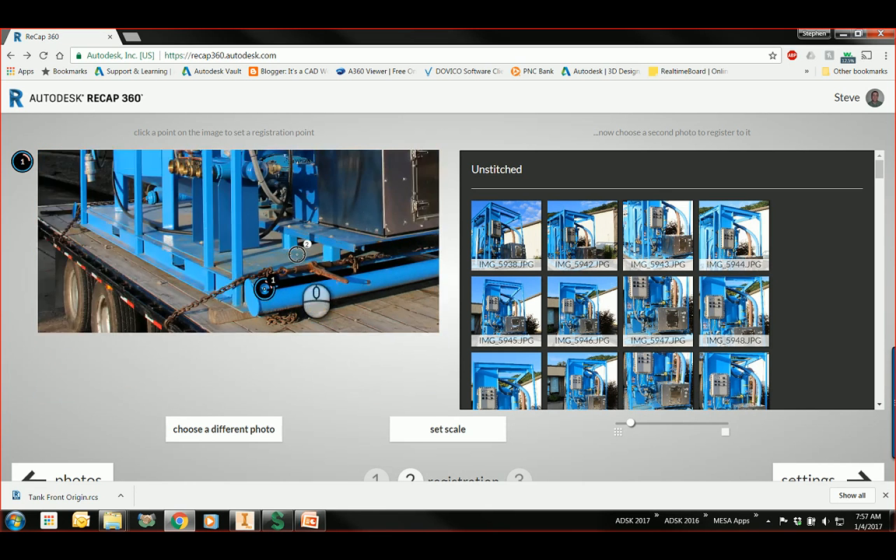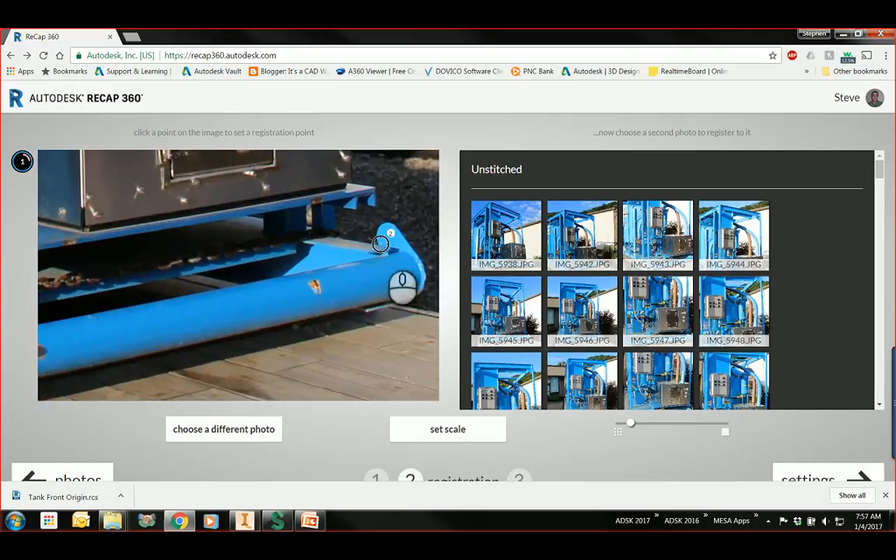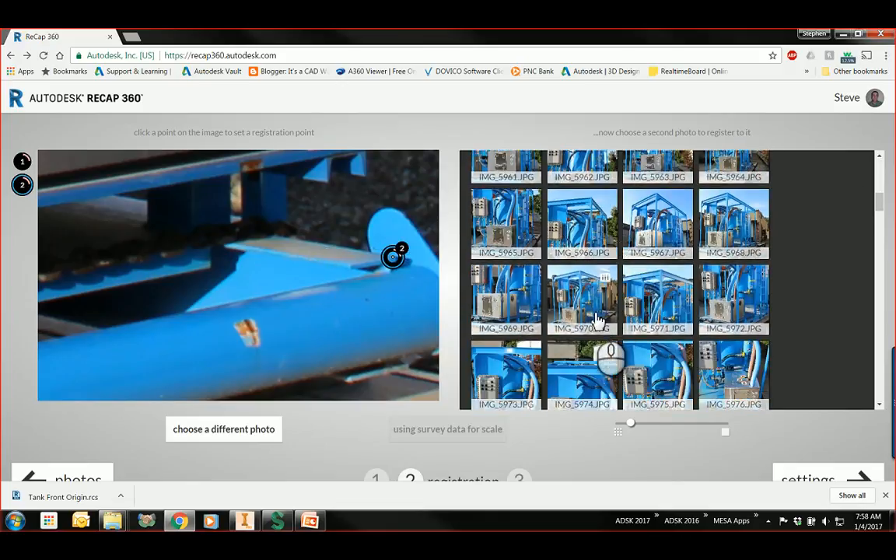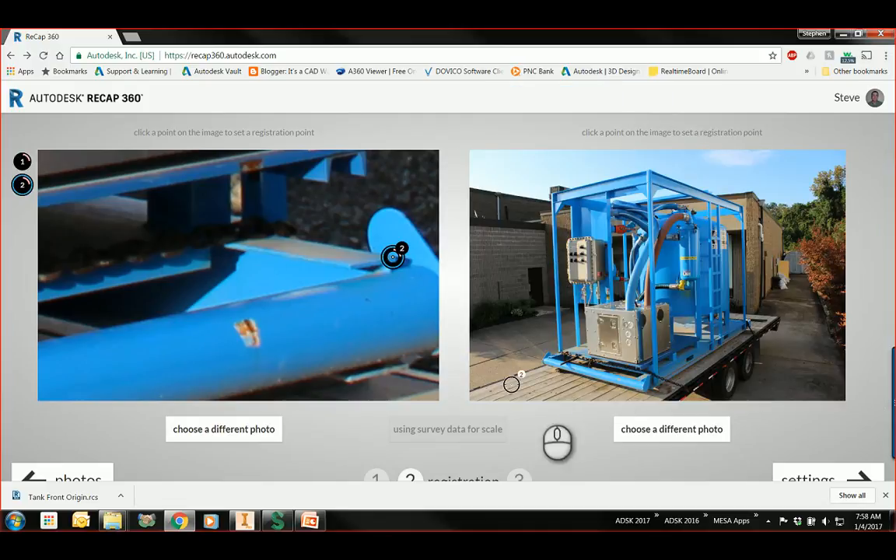Now I'm going to go over to the other corner. I'm going to say that this corner over here is at 1.857, and then 0 for the Y and 0 for the Z. And now that I have that, I can find another photo and try to identify those 2 points in a different photo. This one here looks like I can probably find those objects here.